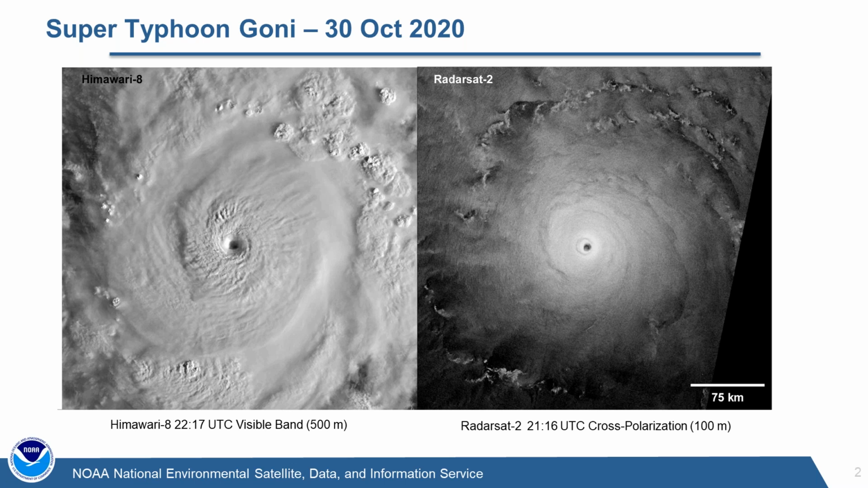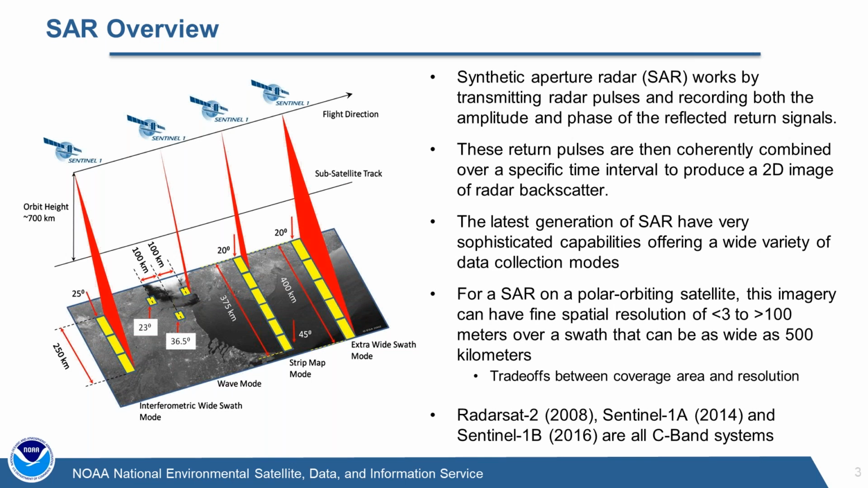So again, you can see we get the same storm nearly at the same time, and there is a lot of different information that can be acquired from the two different scenes. Just a one slide background for those of you that may or may not be familiar with synthetic aperture radar.